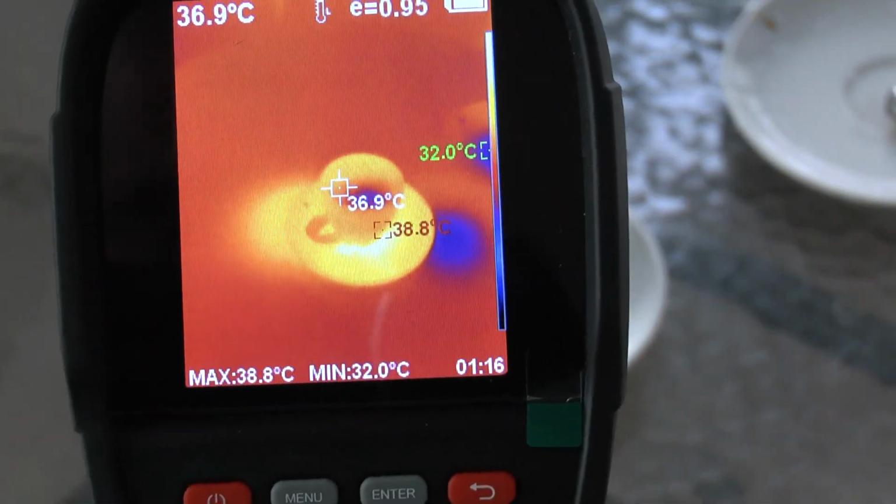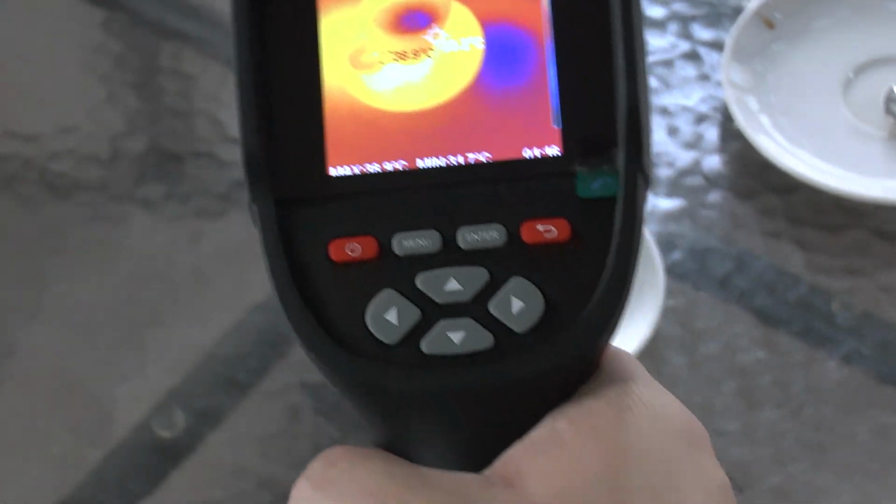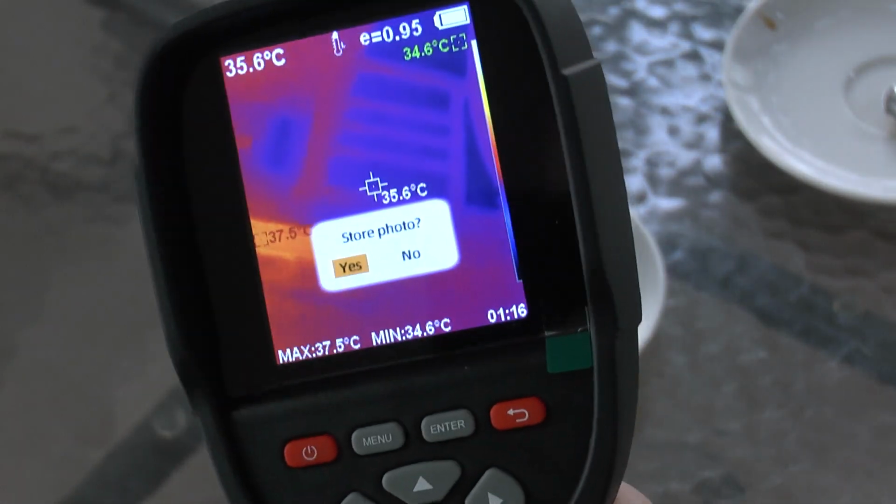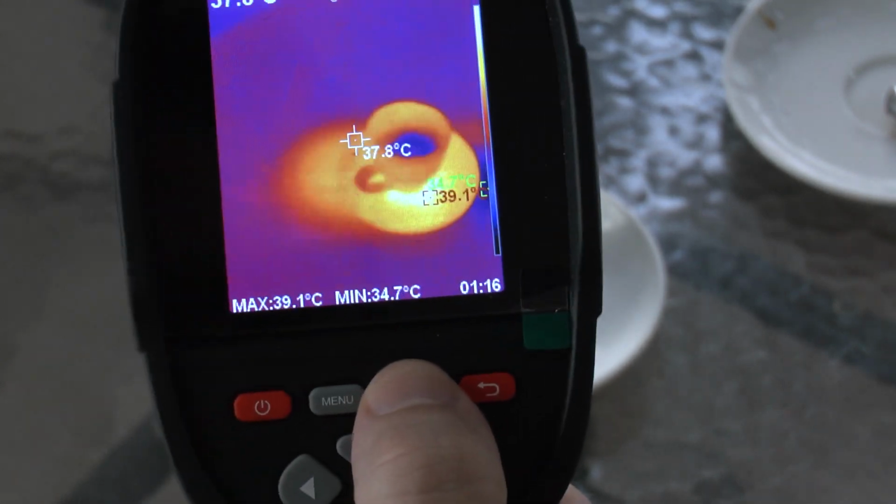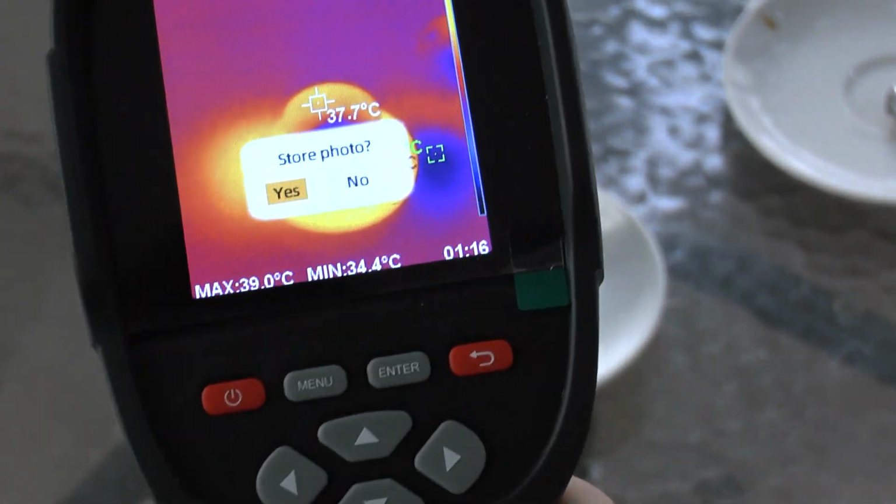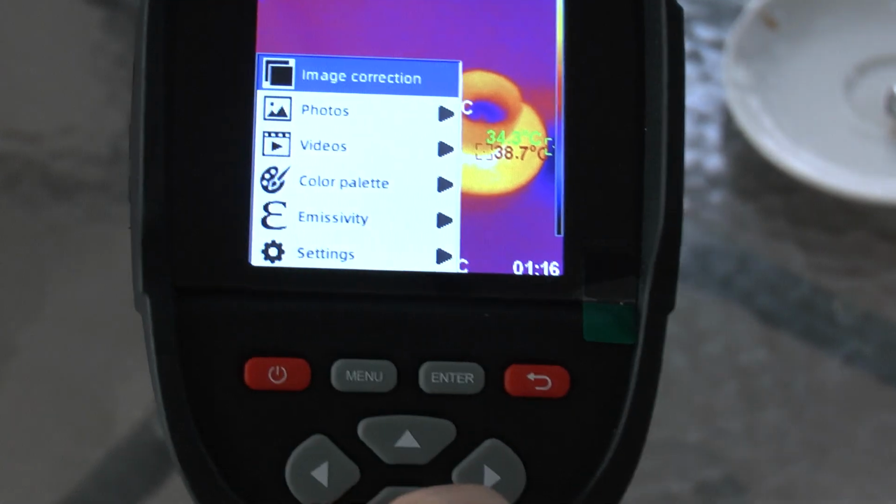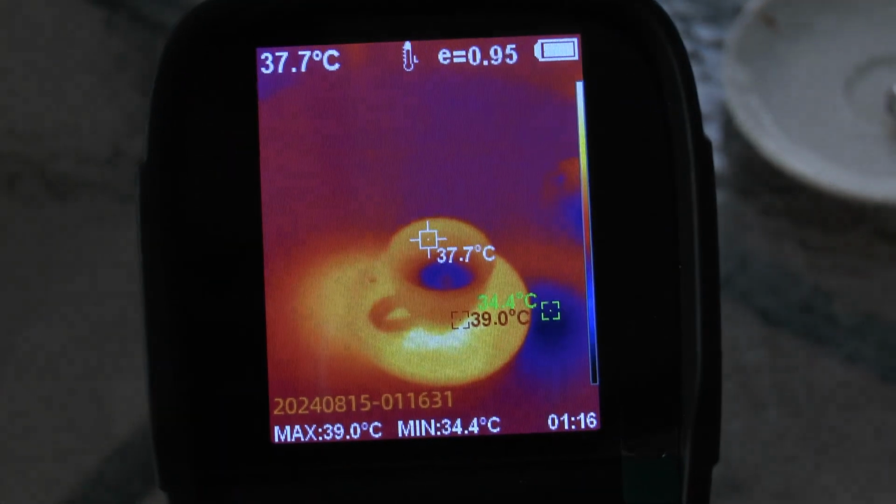And while a thermal camera definitely is useful for looking at things, sometimes you just want to document. And in this case, this thing has a photo feature, which you activate by pushing the button once. And then it asks you if you want to store the photo or not. And you see here that when you push the button, it immediately stores. So there is a very low shutter latency. And then you just go in here. You've stored the photo, and then of course you can also look at the photo here with the check function.